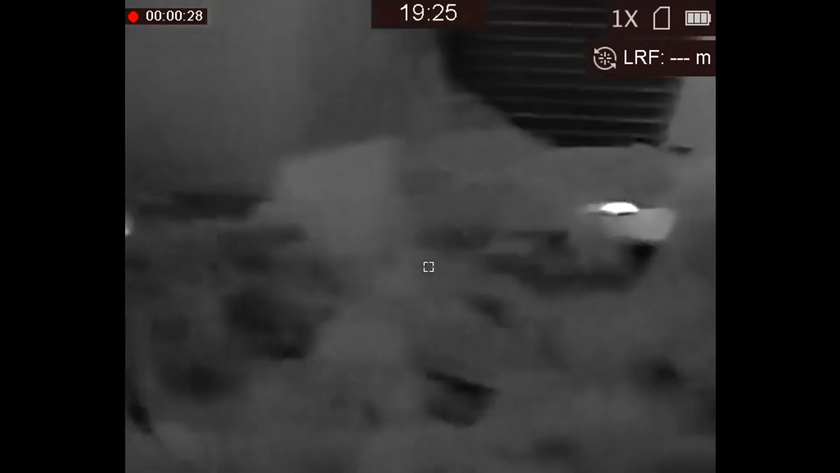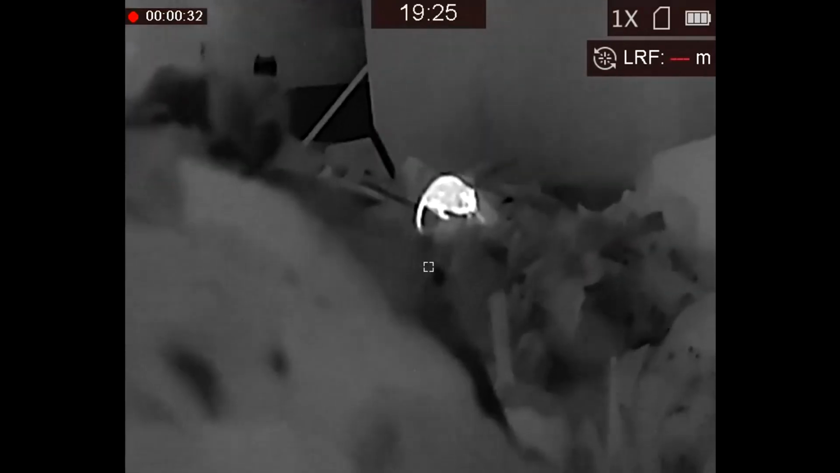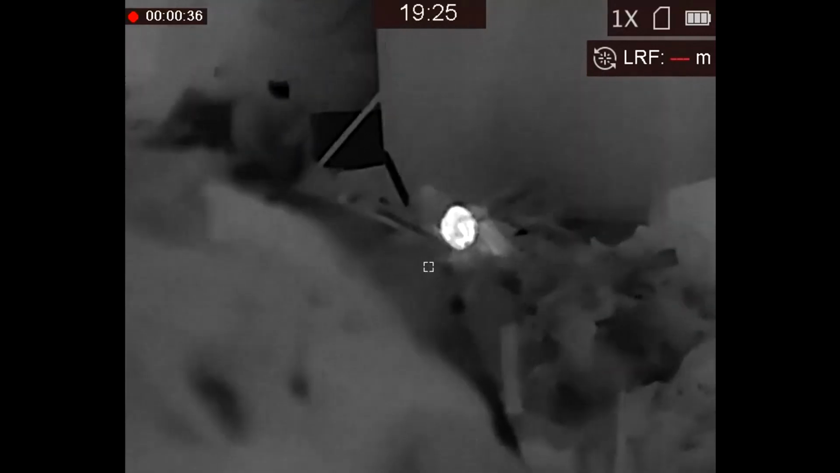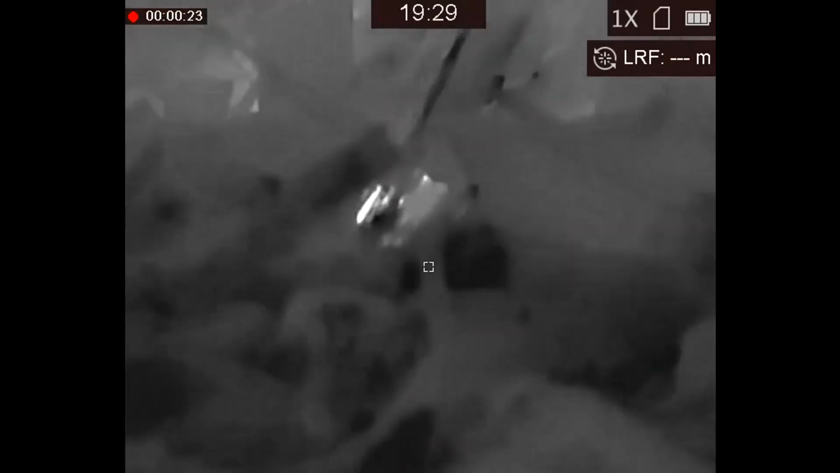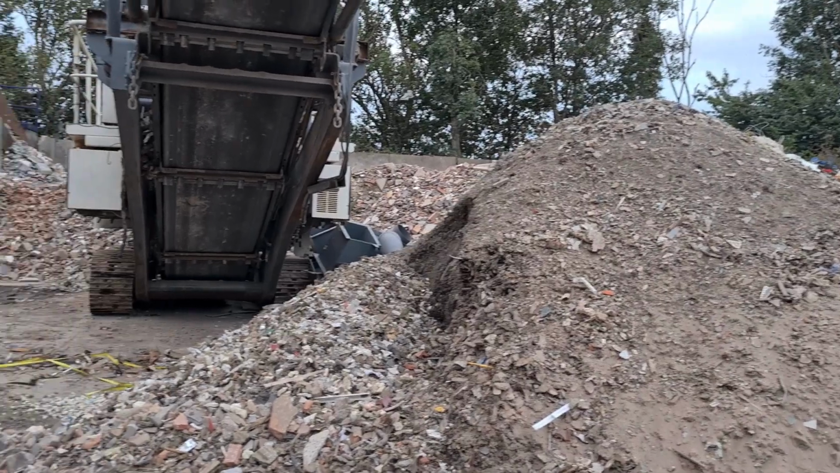Not great ranges when you're using a bullpup with a large distance between the scope and the bore, because at short ranges the holdover changes a lot, and these rats really didn't hang around for long. Plus underfoot, it was a nightmare, as you can see. Not the great place for me on crutches. So I cut my losses, and Stu and I agreed I'd be better outside, so out I headed.